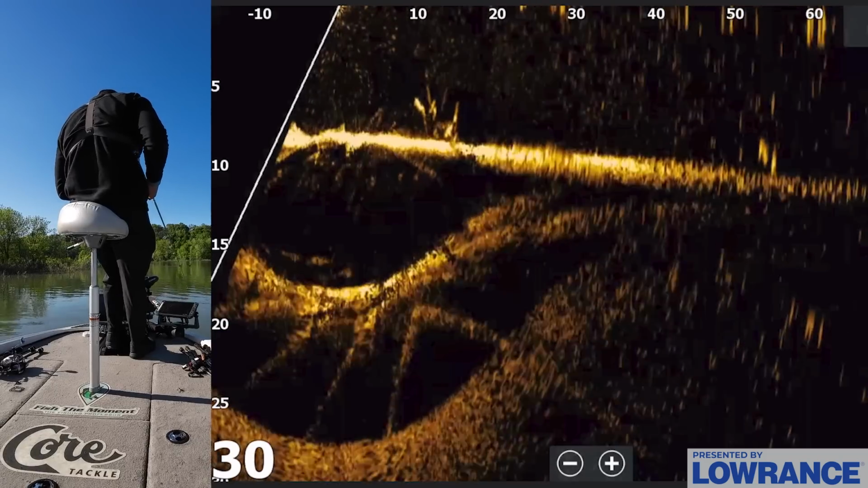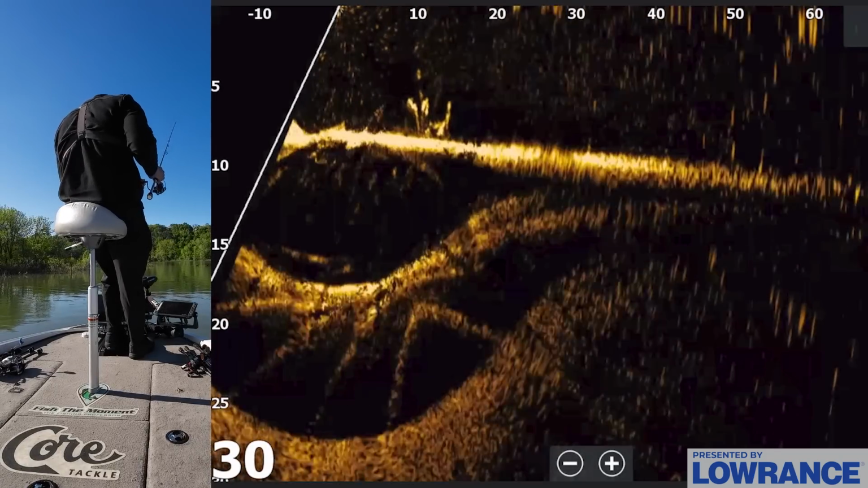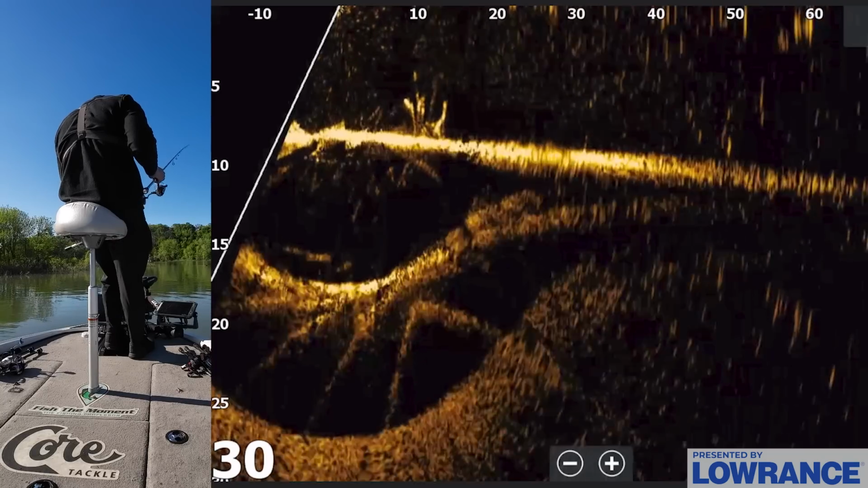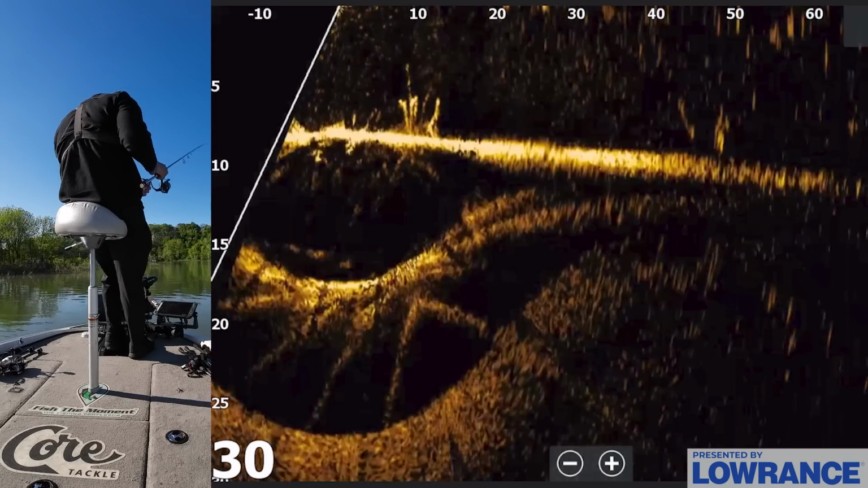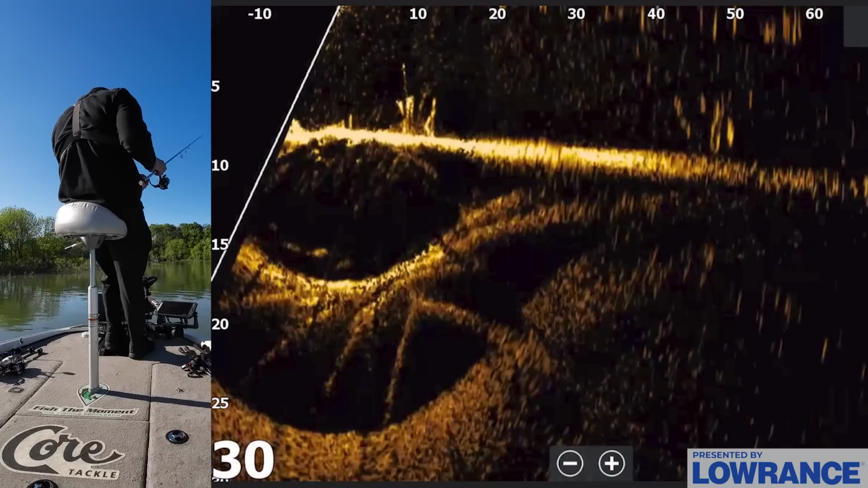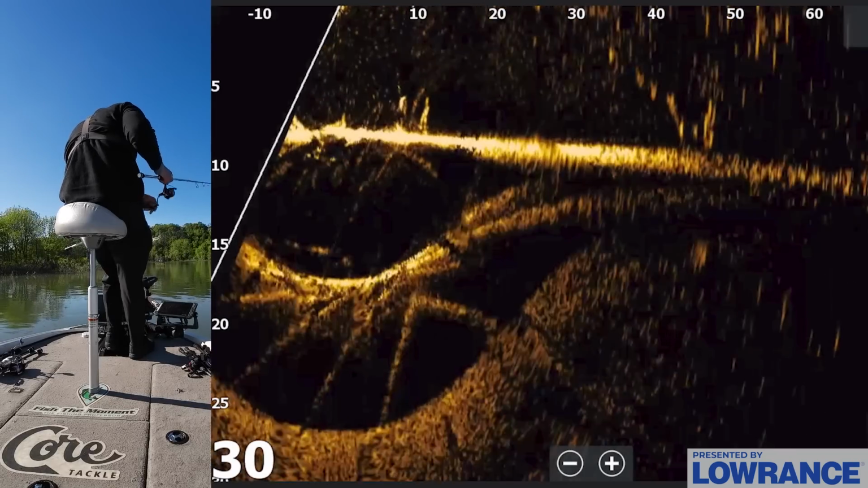There are fish down this bank. There's a fish right up here, about 60 feet out in this little crack. Let's see if he wants to come up and eat. Oh, he hit the crap out of it. That was another good one right there. So he came up and hit the crap out of it.